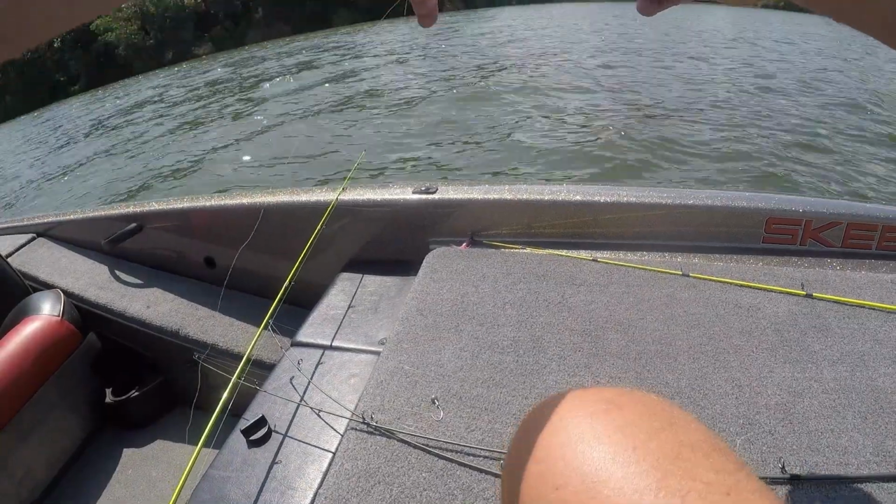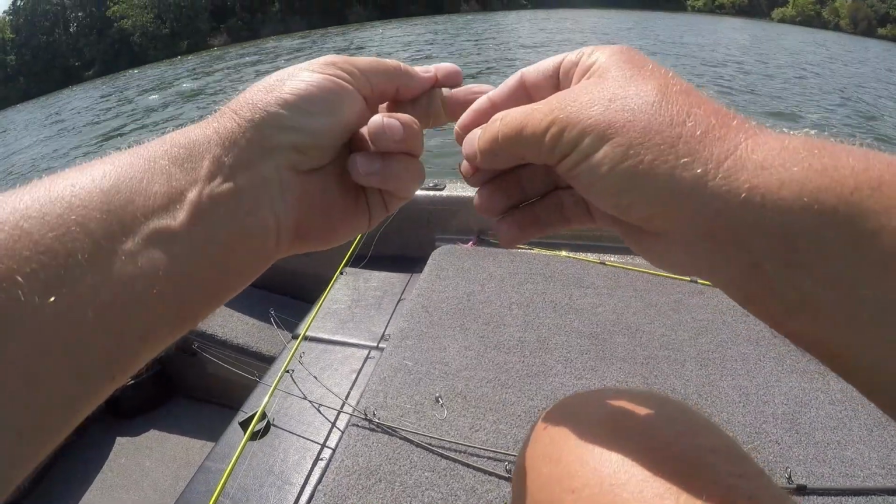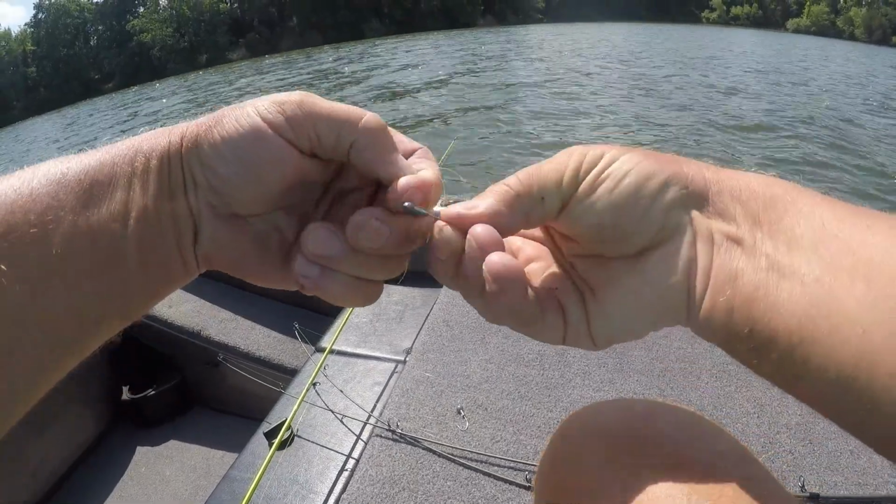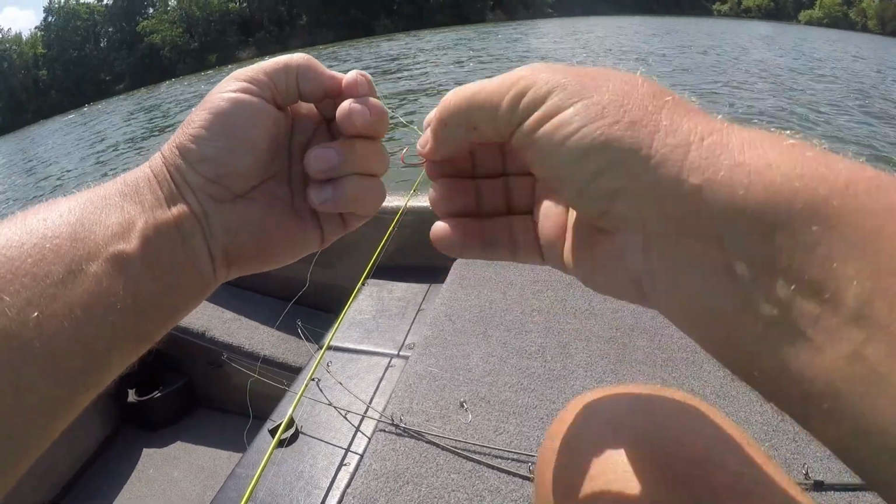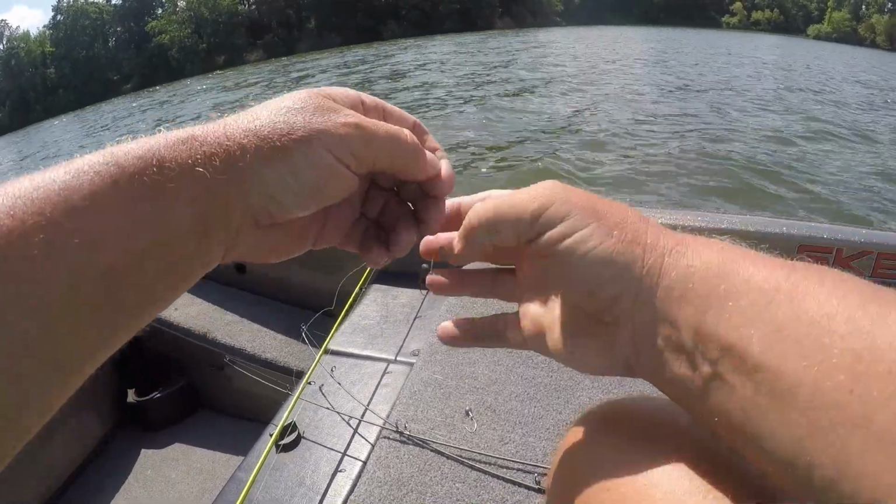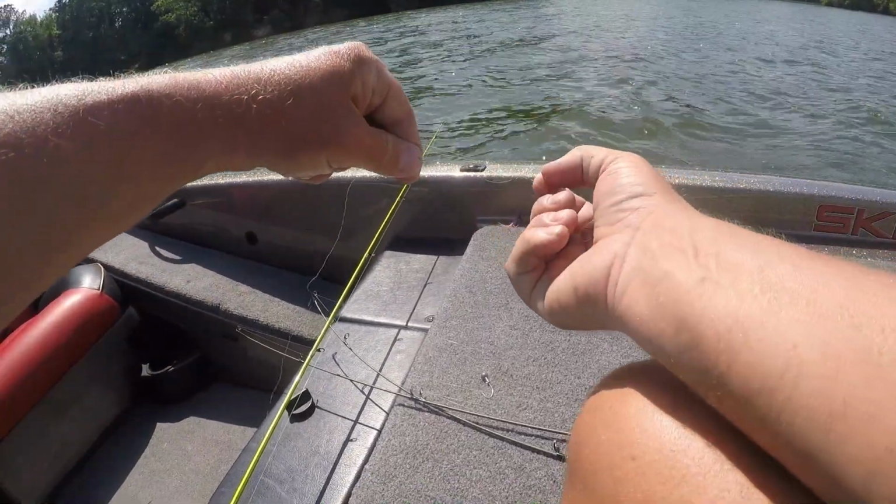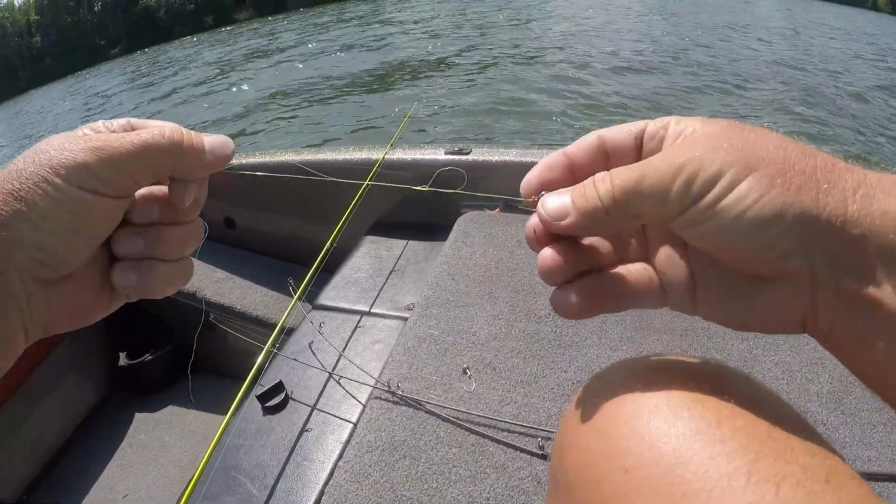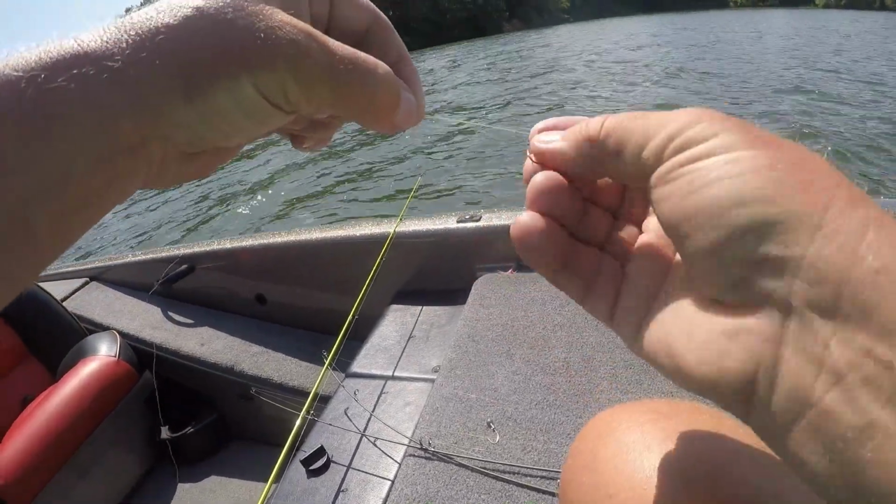Alright, I've got a double loop there. I'm just going to go around a couple of times. And then I'm going to come back through that loop 1, 2, 3 times. And then I'm going to take it off with my fingers. And I'm going to hold that end there, and then I'm going to wet it down, and then I'm just going to pull it tight. And I've got about a 3 or 4 inch loop there.